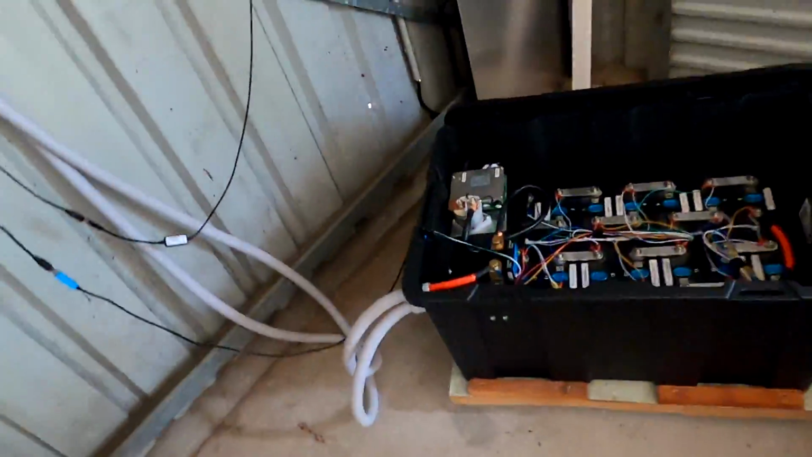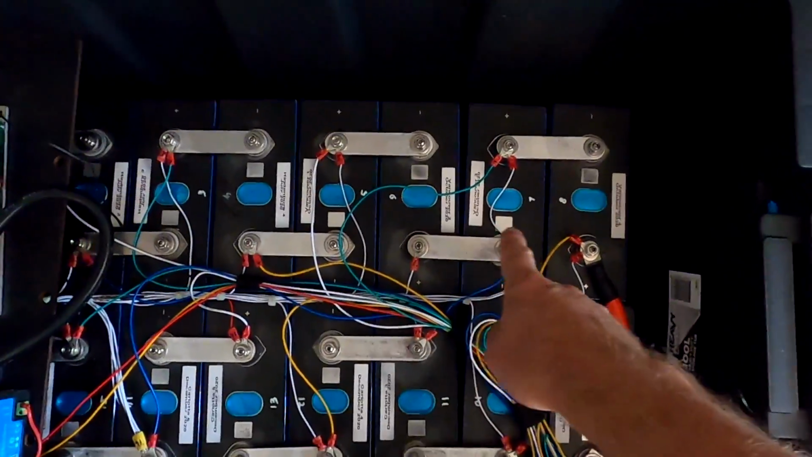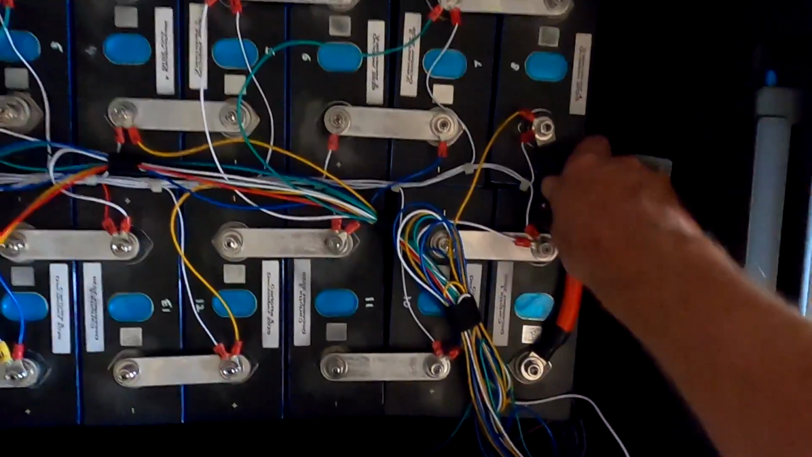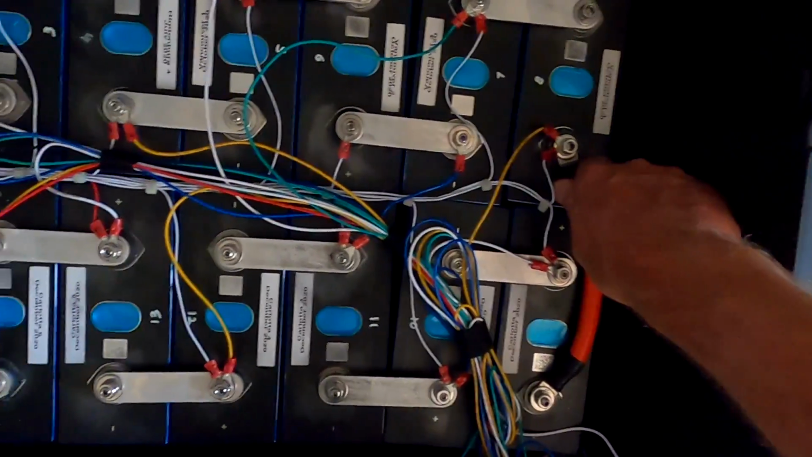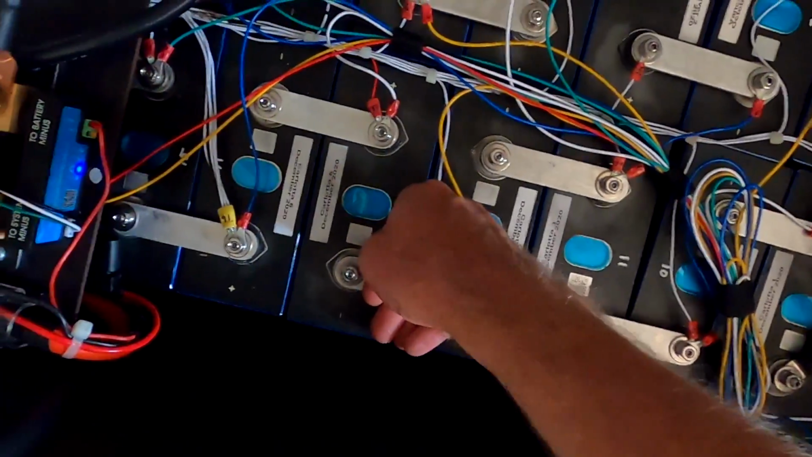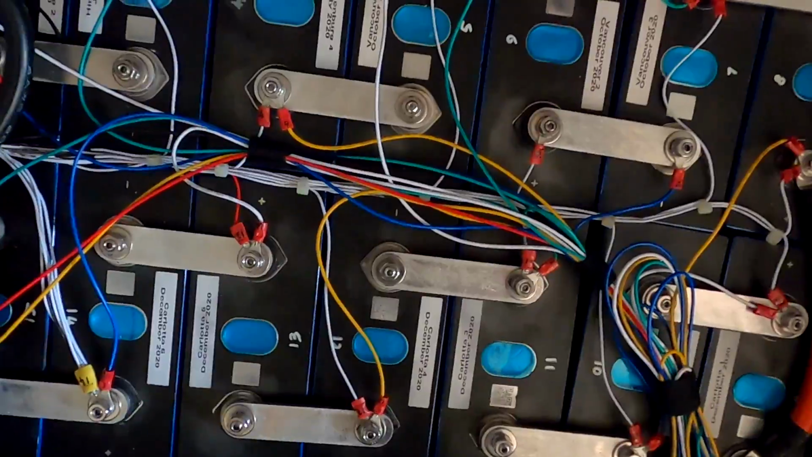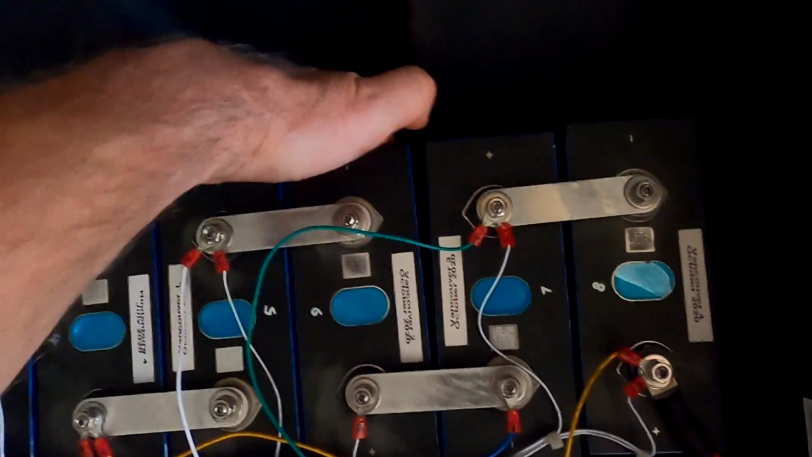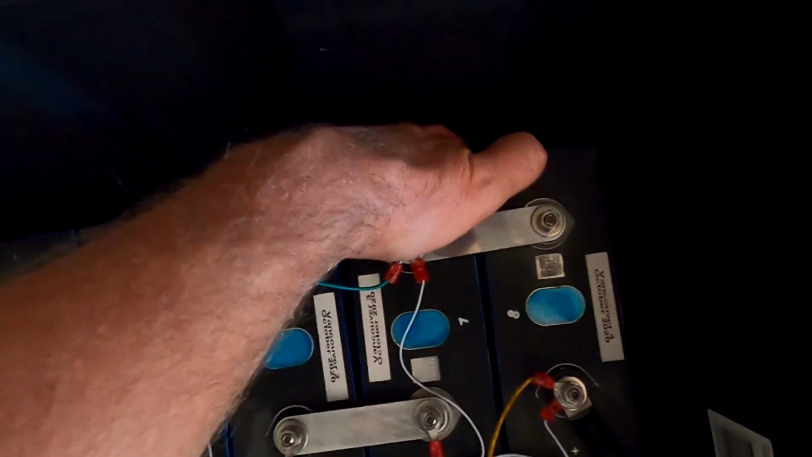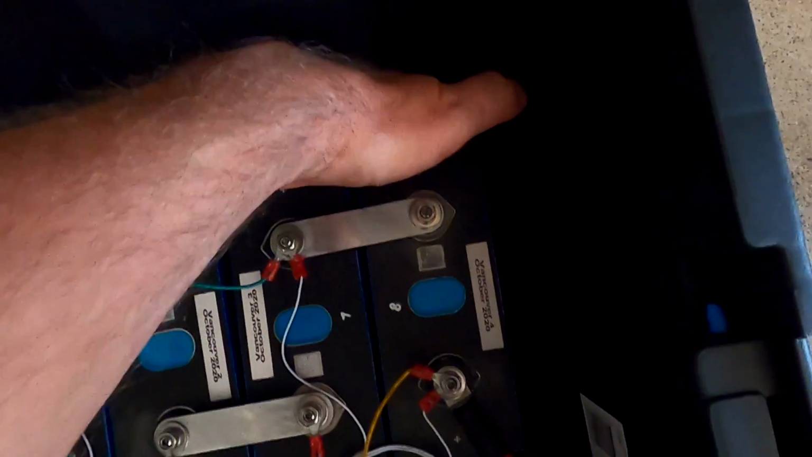Yeah guys, isn't that insane? So here's the battery box again. And here's our 6, 7 and 8, and this is obviously the cable which is getting hot here. Well, it's actually hand warm, I would say. And all these ones, they are cool. The batteries are cool. But I can feel number 5, and then number 6 is definitely warmer. 7 is not as warm as 6. And 8 is warm as well.